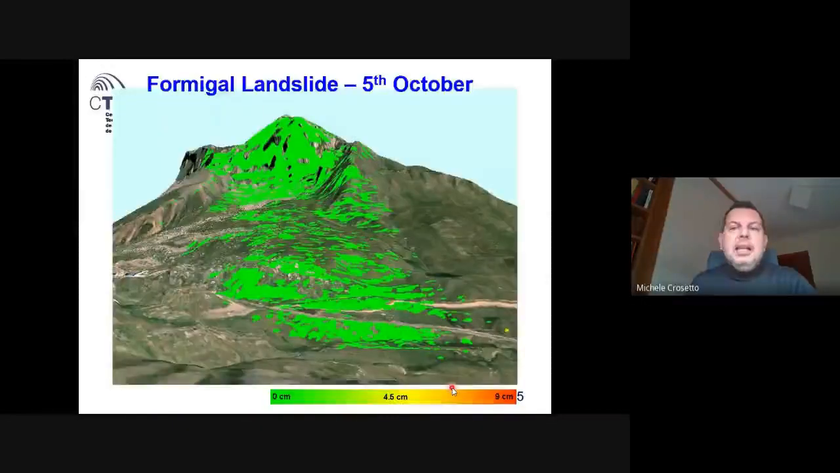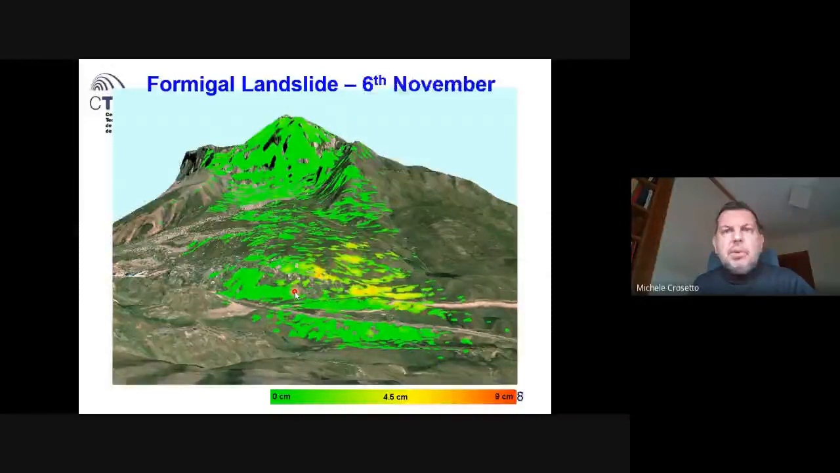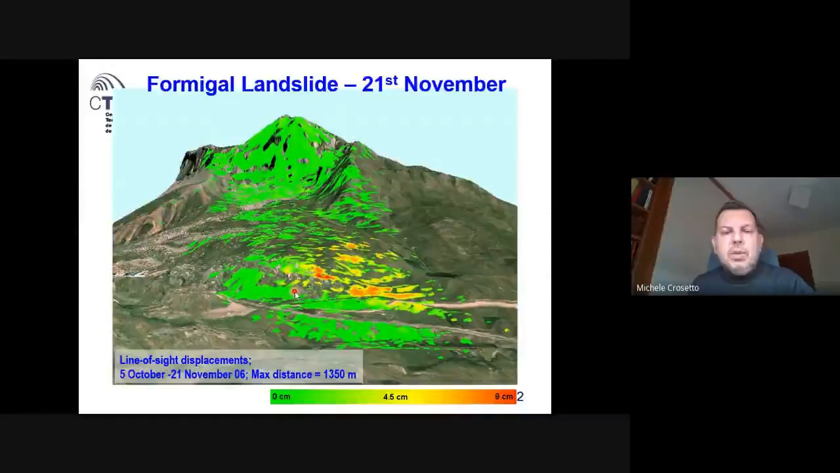This is a representation of the results. It started on the 5th of October. This is the coverage of the measurement, where there are colors, in this case green, because the displacement is zero at the beginning. This is the coverage of the deformation measurements. This is the 5th of October, 17th of October, 27th of October, 6th of November, 15th of November, 17th, 19th, 21st of November.